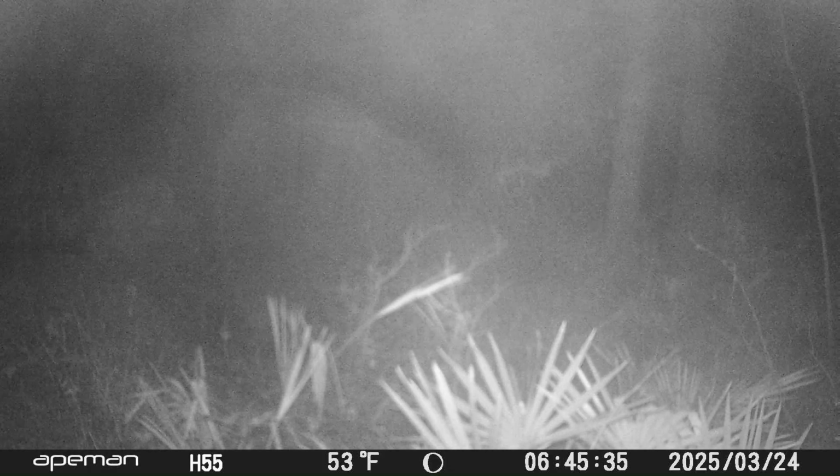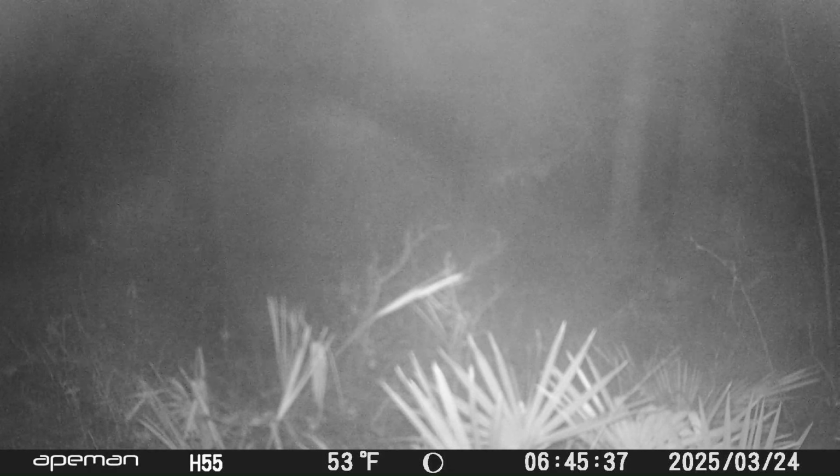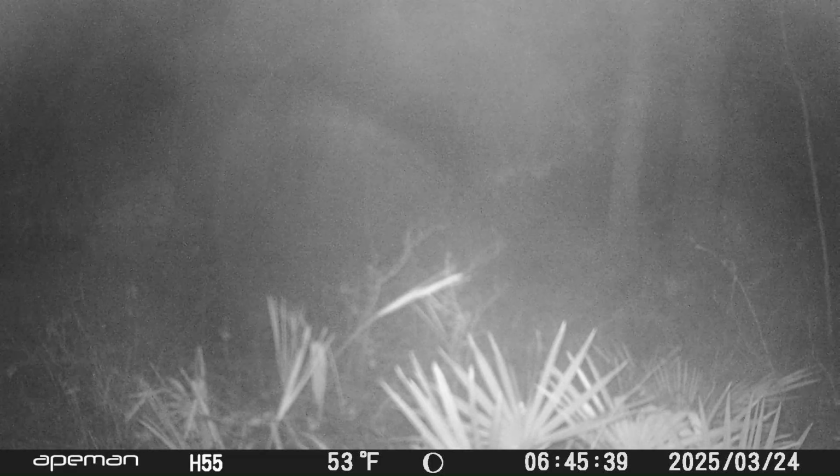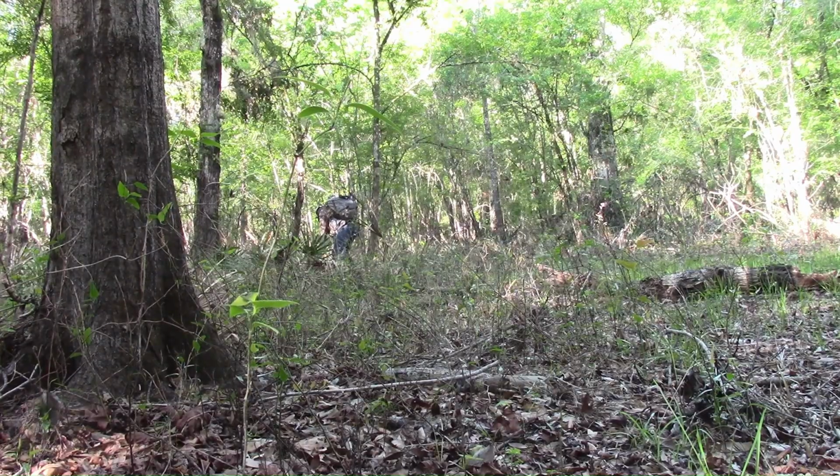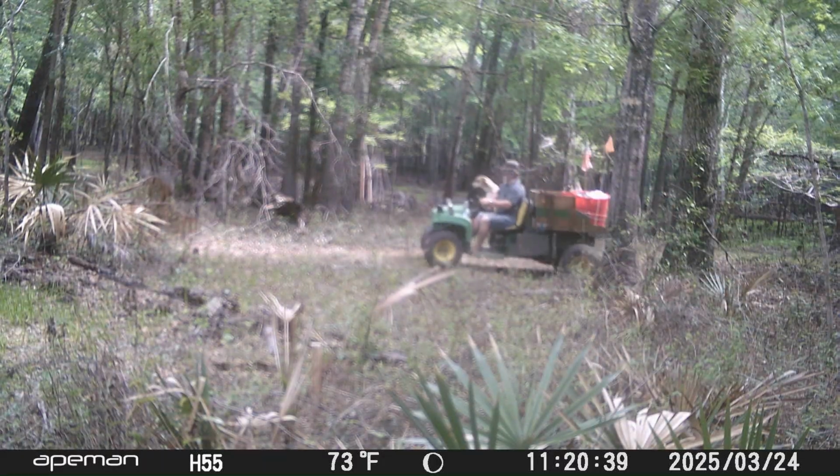And I'm getting my night shots like this, and it's getting clouded over, so I'm going to retire this camera too. I'll try to get me at least one more new game camera. I'm really liking the GardePro cameras.